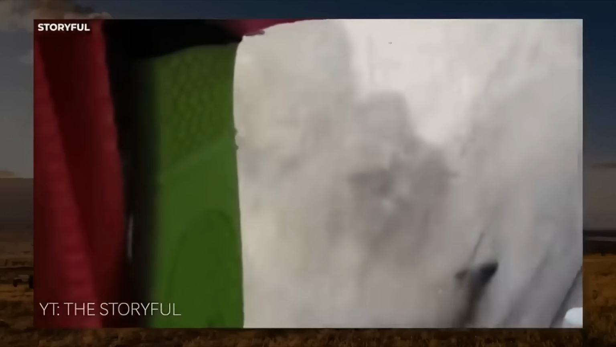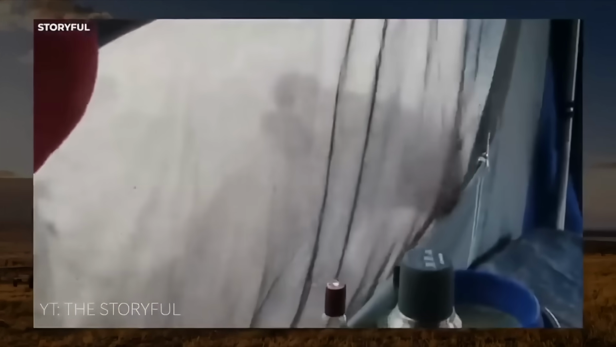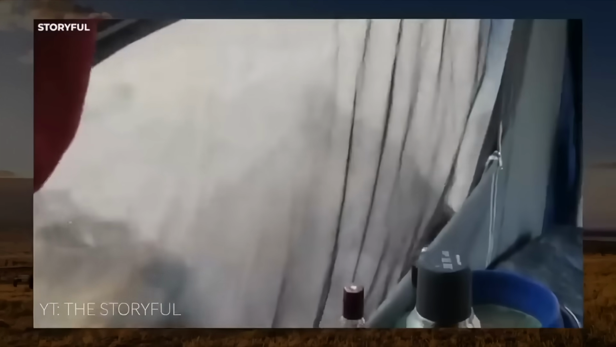A hair more gentle than the last video, but still scary nonetheless. Here we have campers filming two lionesses licking rain pellets off the liner of their tent. It's pretty amazing if you can block out the part where you might be their next meal. What would you have done in this situation?